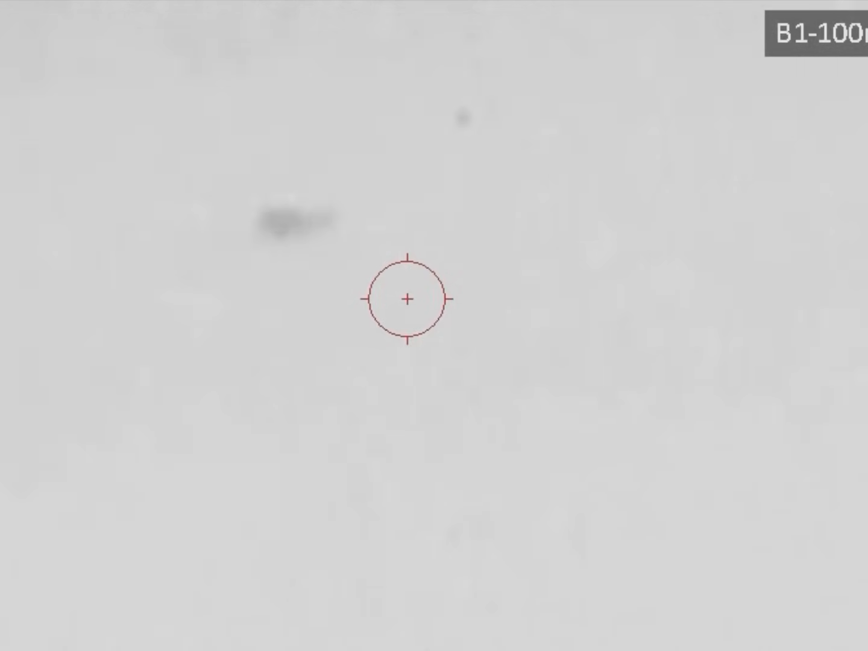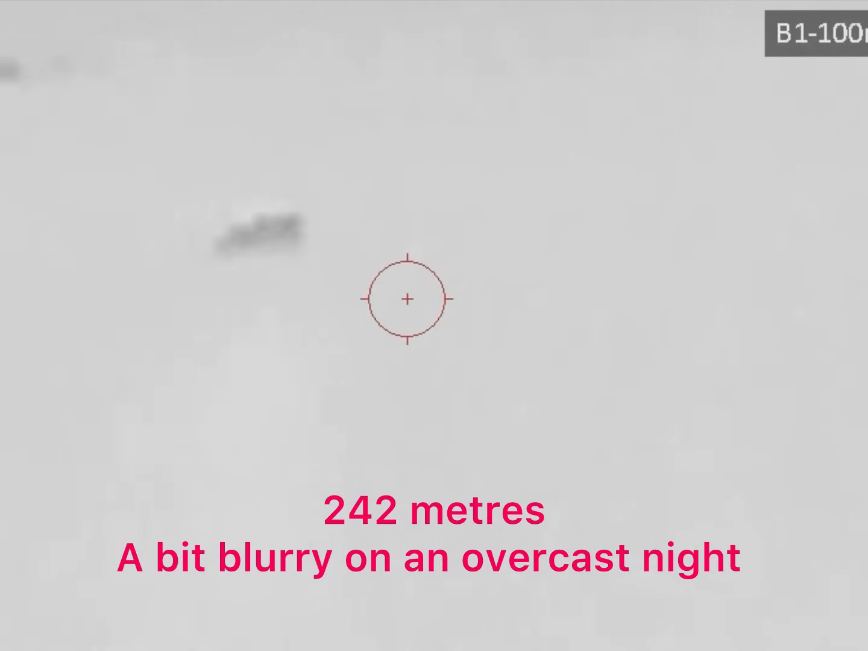Number 7 on the board. You would have seen it was a tough shot across the bonnet.